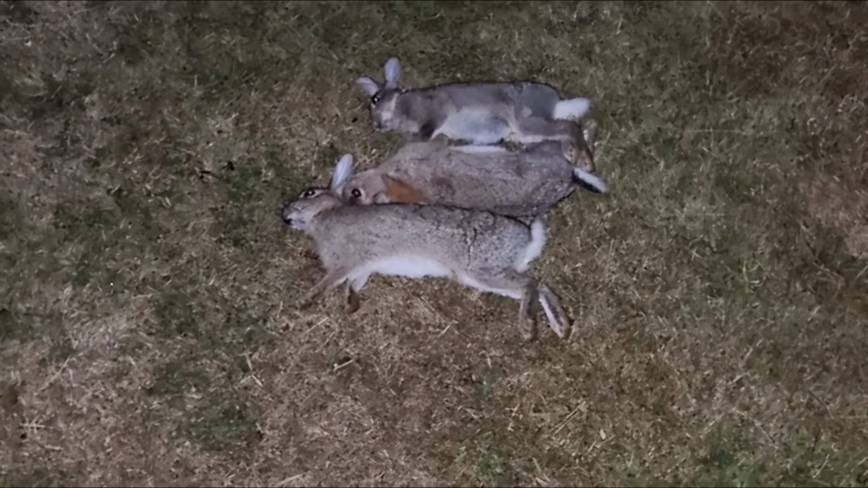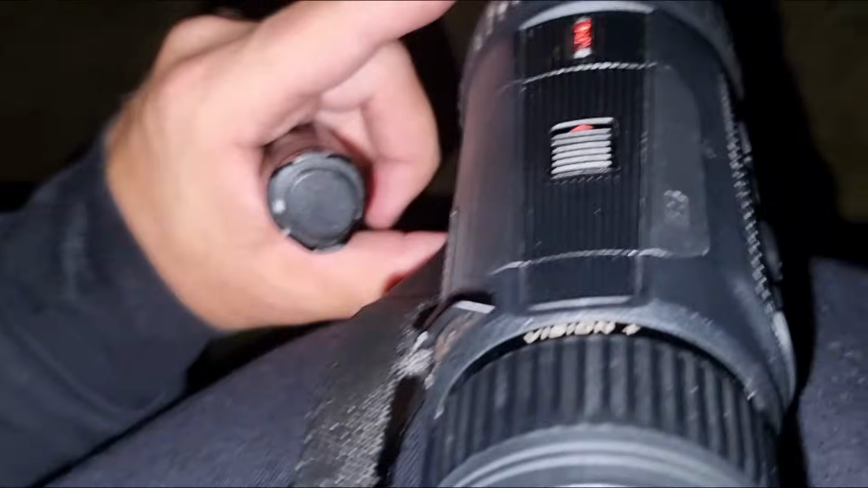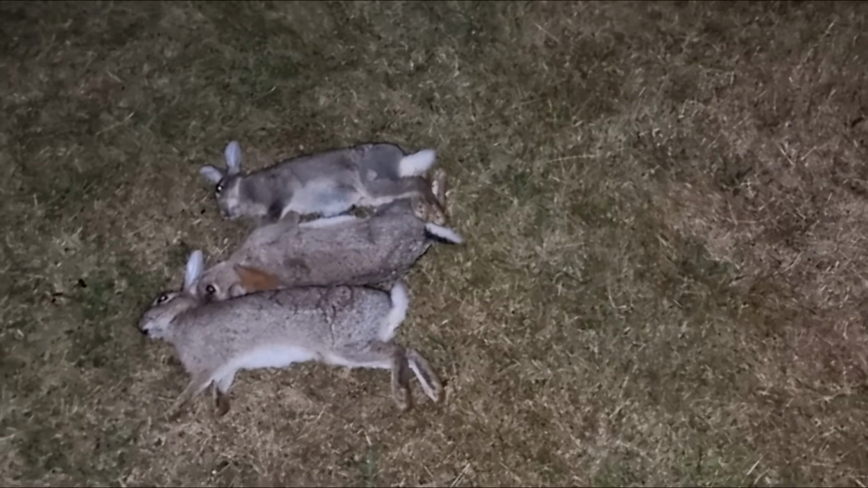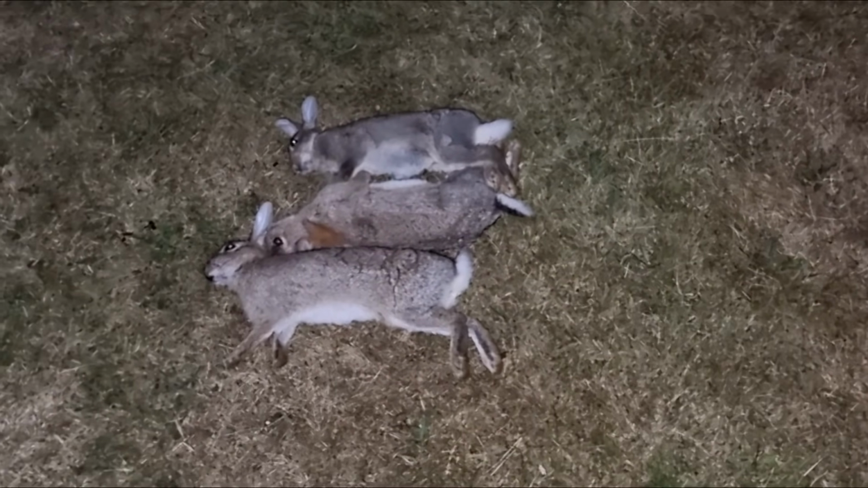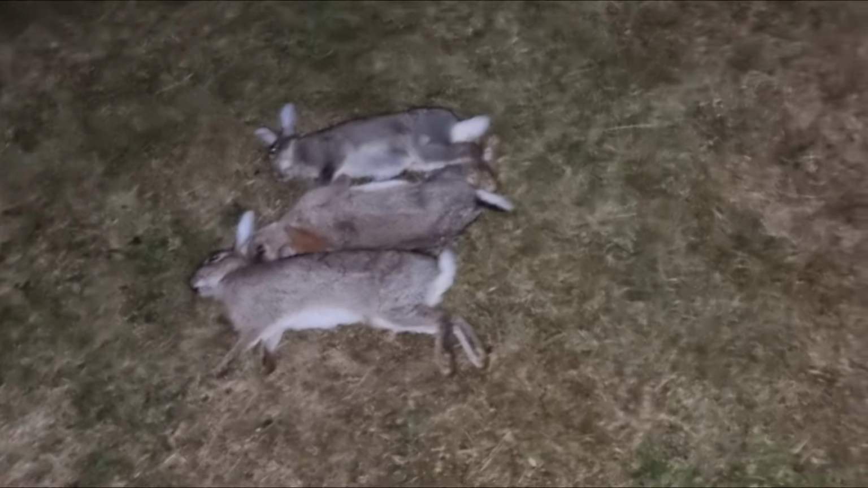I'm really sweating, walking around and carrying all the kit, thermal, gun and everything else. So I'm going to have a slow walk back, look for these trigger sticks. There's plenty more rabbits out there, so I'm just going to carry on and try and get double figures. The landowner did say there's a lot here, and they're digging up the flower beds and everything, and he wants them gone. So I'm going to put in a good effort tonight and see what we can do.